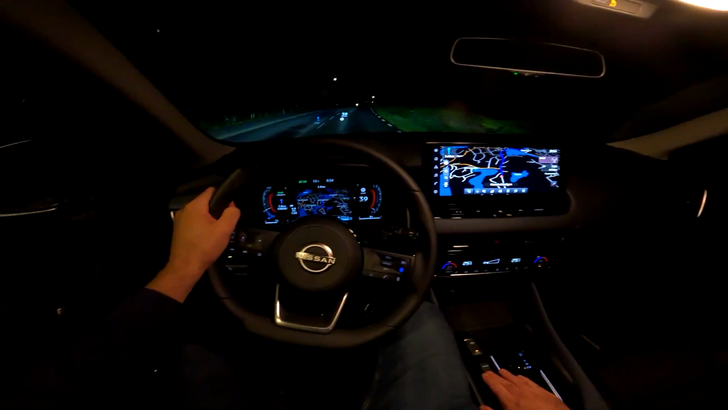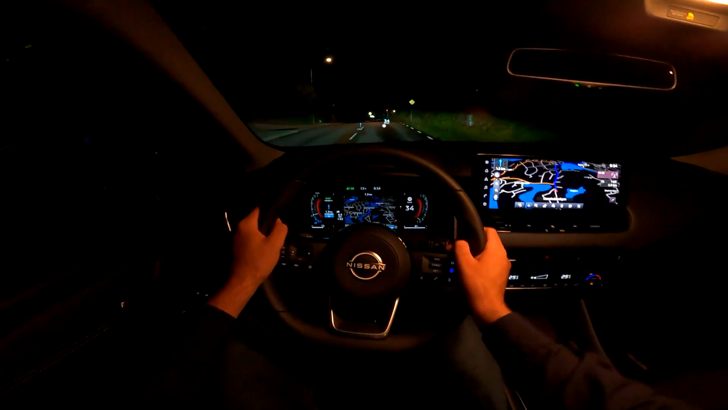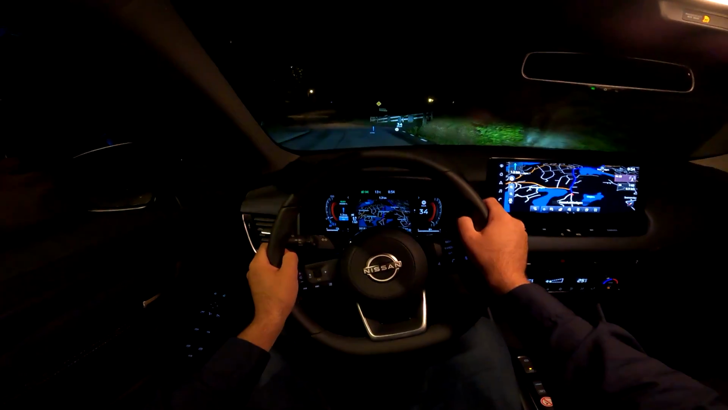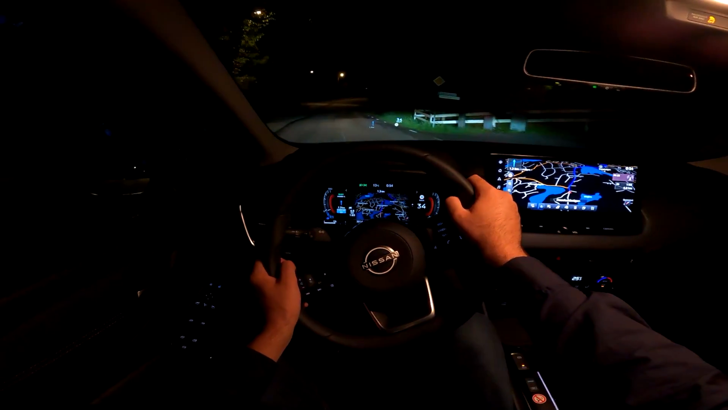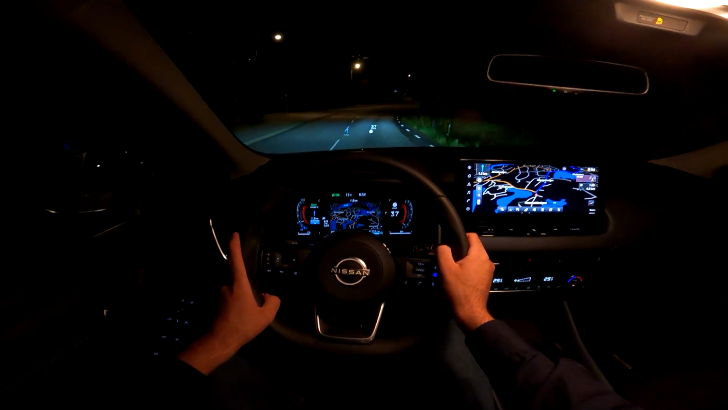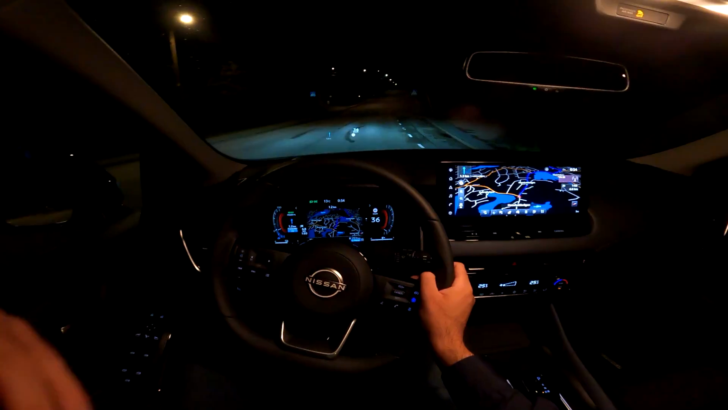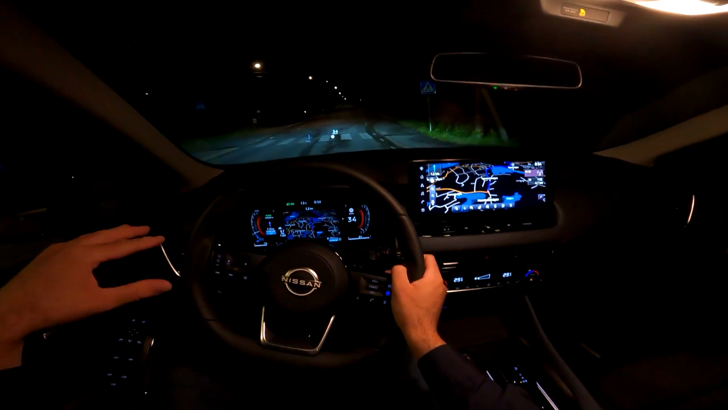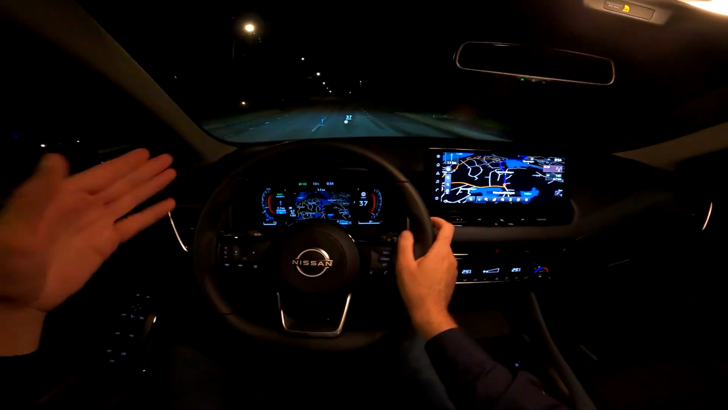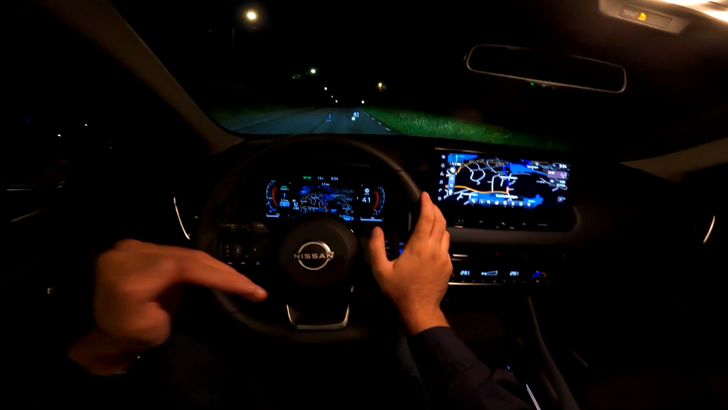You also get the EV mode. So when you press the EV mode, there we go. Not only the electric motor is doing the job, of course, if you push the throttle a bit more, then the petrol engine will also be on, but it will not drive the wheels.